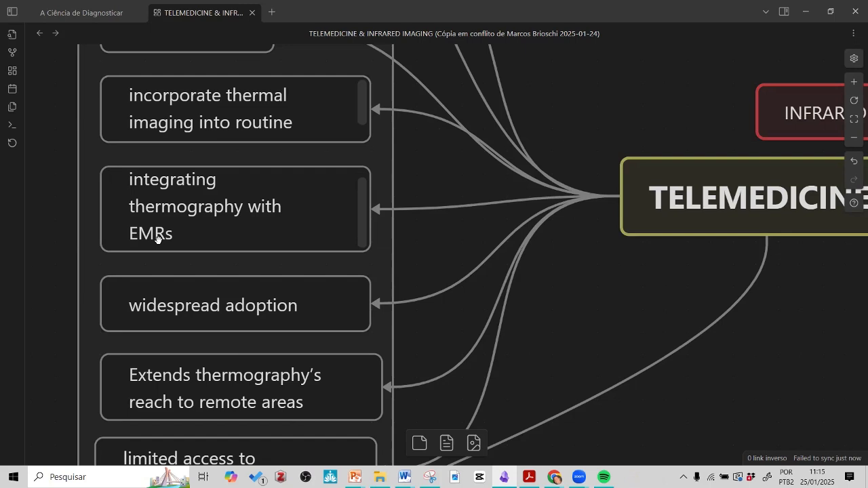We cannot generalize these things, and we must focus much more on integrating our information, our knowledge, with the traditional, and have a hybrid system. What is a hybrid? The conventional and the new technology for the patient. So this is the point.